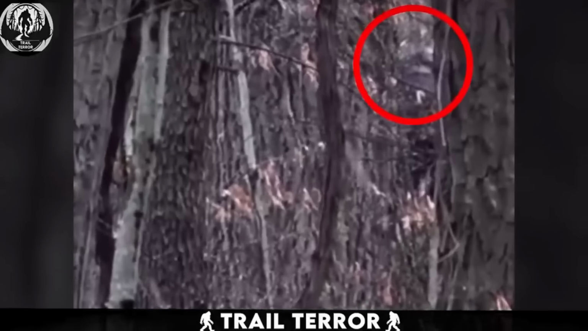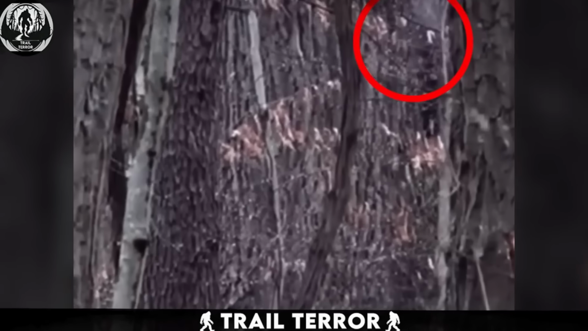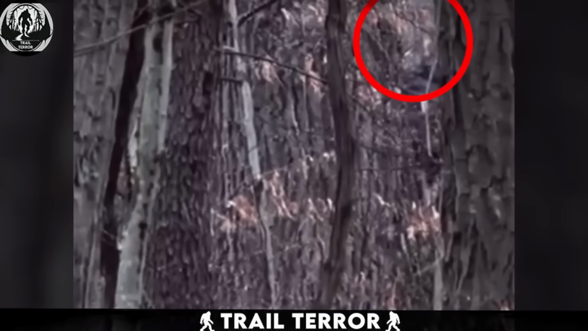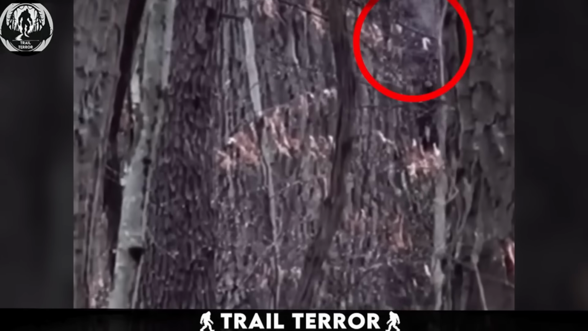Despite the visible bald spot, the person's body, from a distance, convincingly resembled the mighty Bigfoot. Even for the experienced eyes of a fellow hunter, the cameraman found it challenging to distinguish the individual.